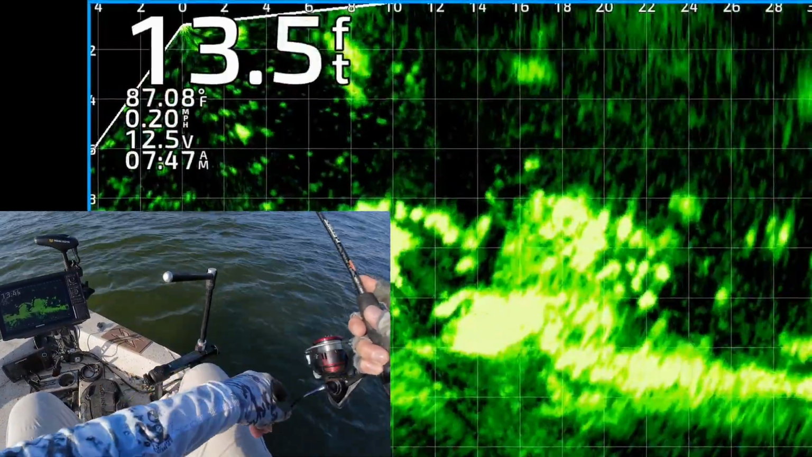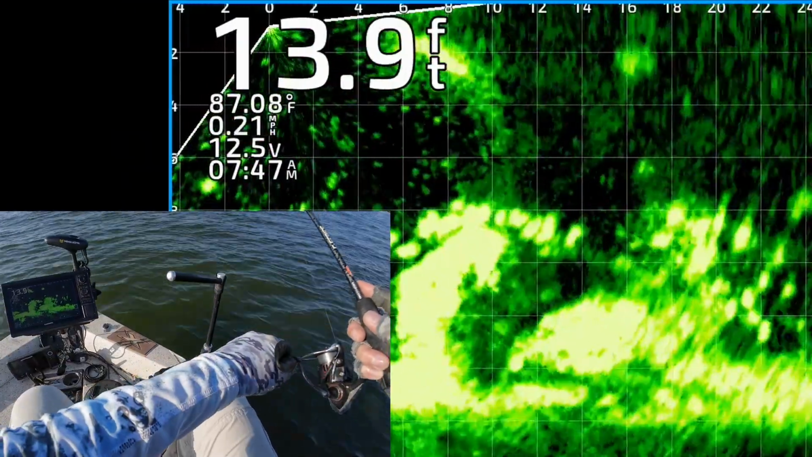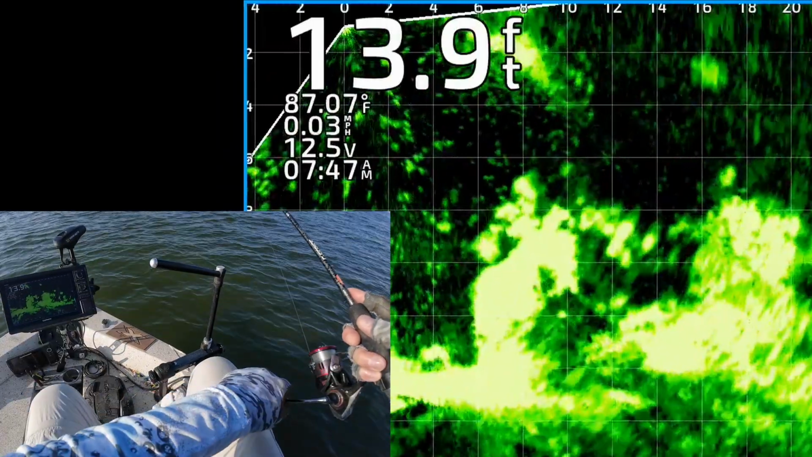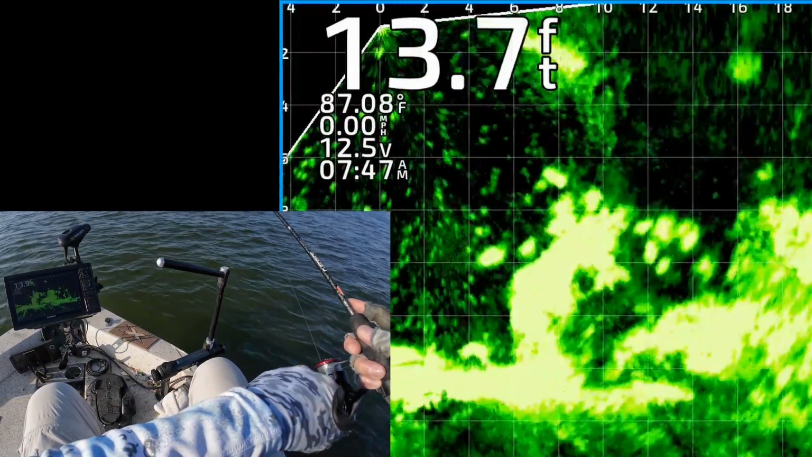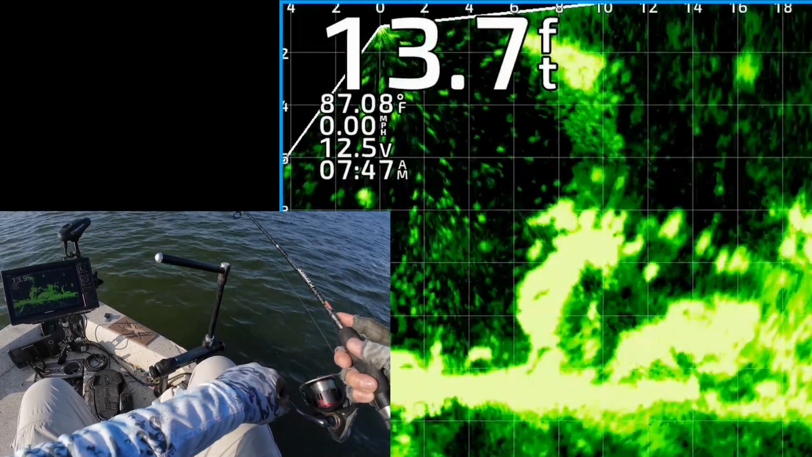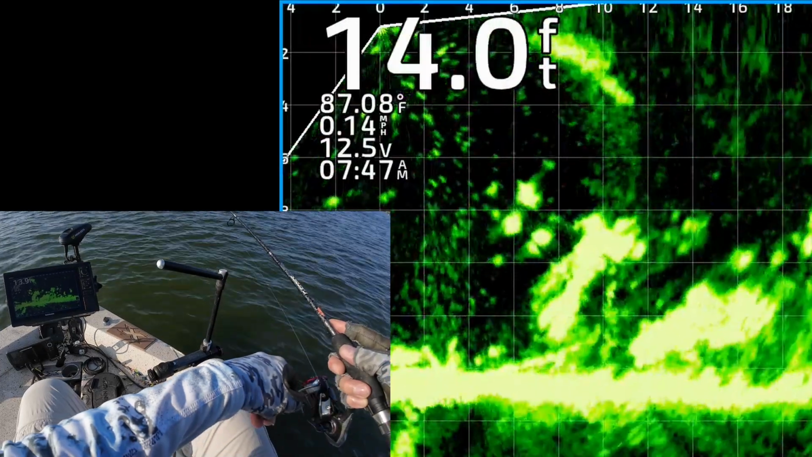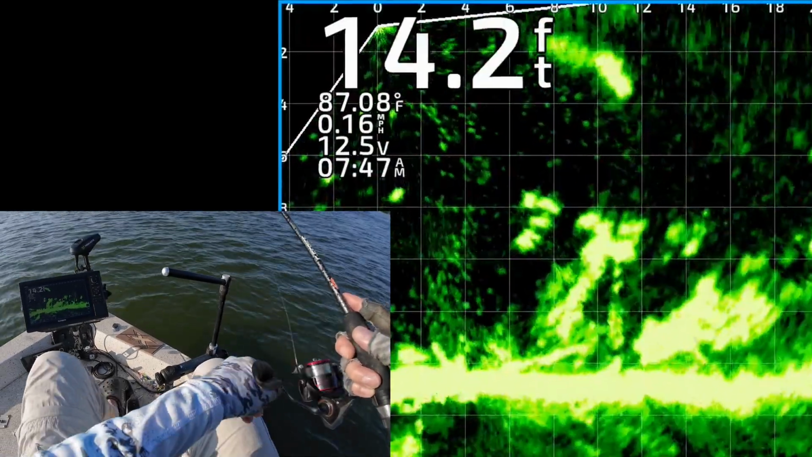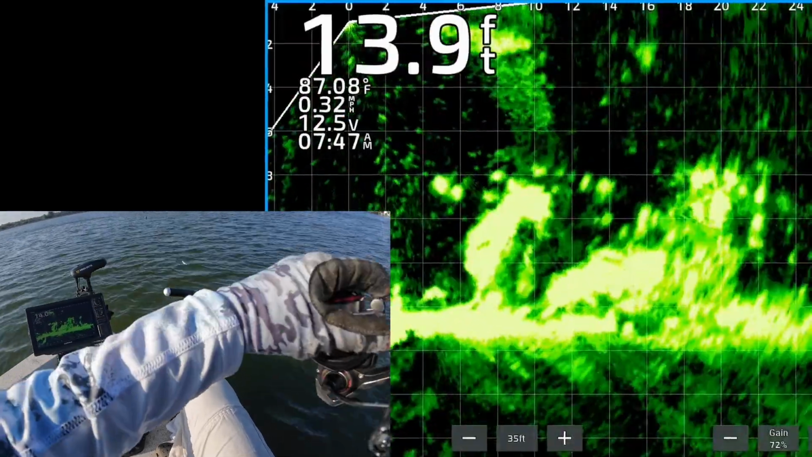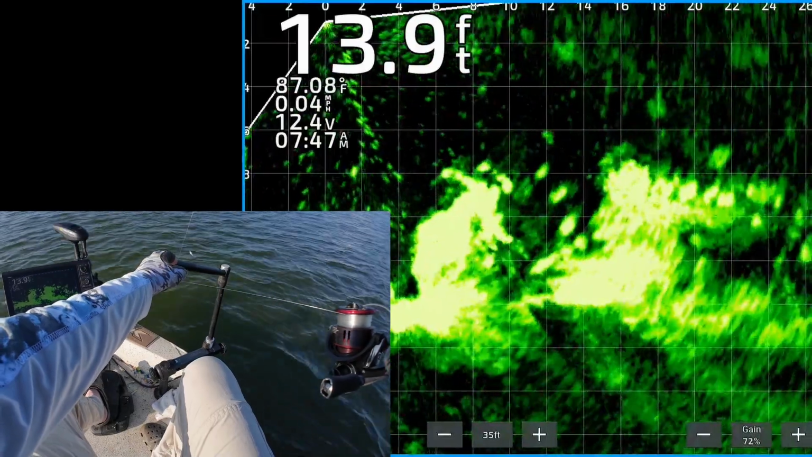All right, there's my jig and weight on top of that brush. I'm just bringing it through there multiple times, hoping to trigger one of these fish. There's the jig and weight. Looks like a couple of them are following it, but it was hard to get these fish to commit. It took multiple casts. There's the jig. There's another one following it, but he wouldn't commit. So you just reel it up, chunk it out there, keep throwing it to him until you can trigger a bite.